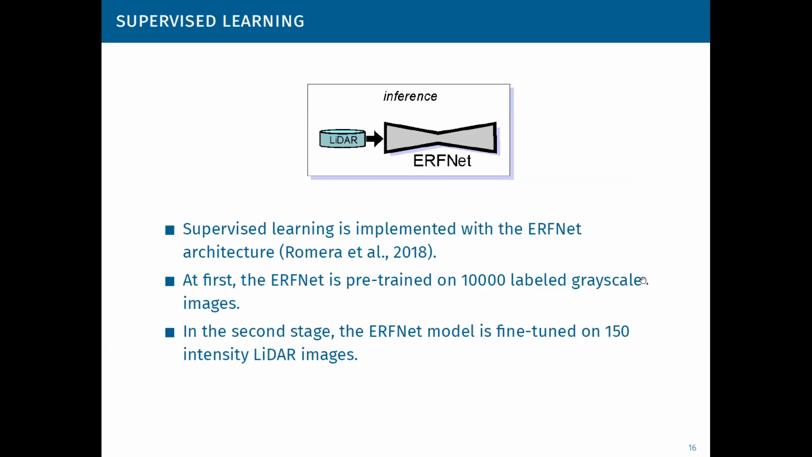So in the second stage, the ERFnet model is fine-tuned on only 150 intensity images synthesized from the publicly available OS1 sequences, and those images were manually labeled according to our three-class segmentation scheme. You have seen an example in one of the previous slides, and the network model trained this way is used for real-time inference in intensity images. It works in real time on commodity GPU hardware.